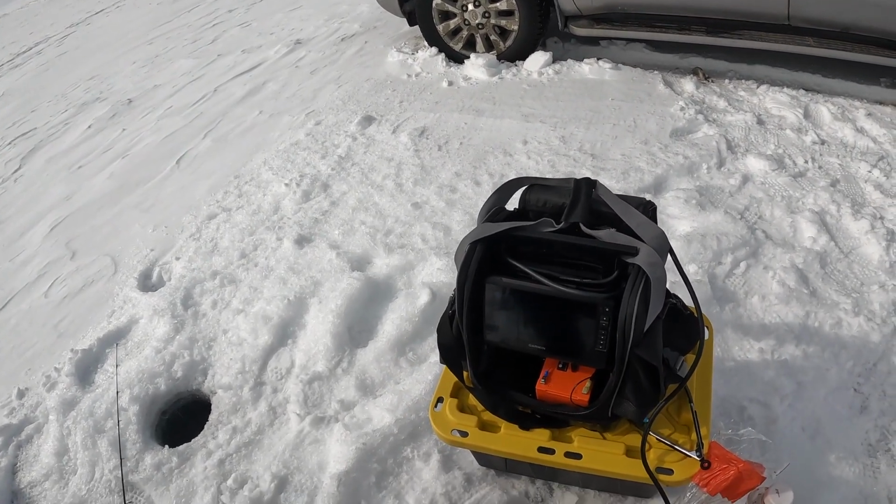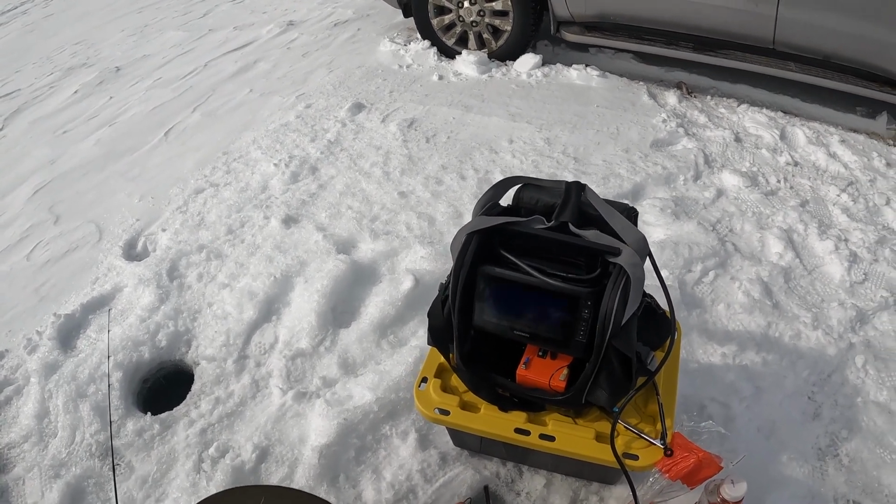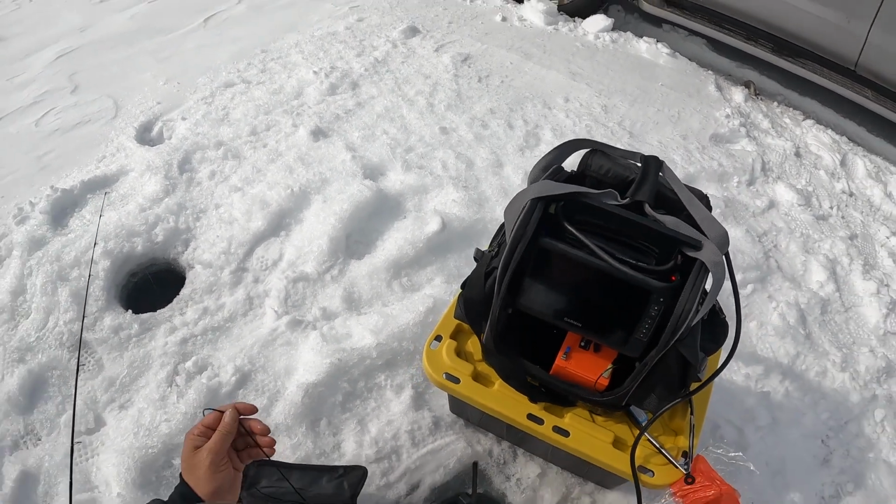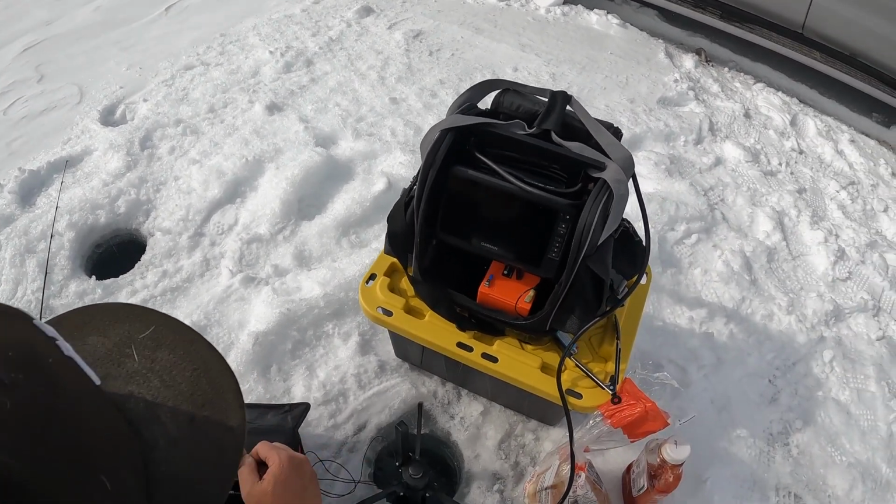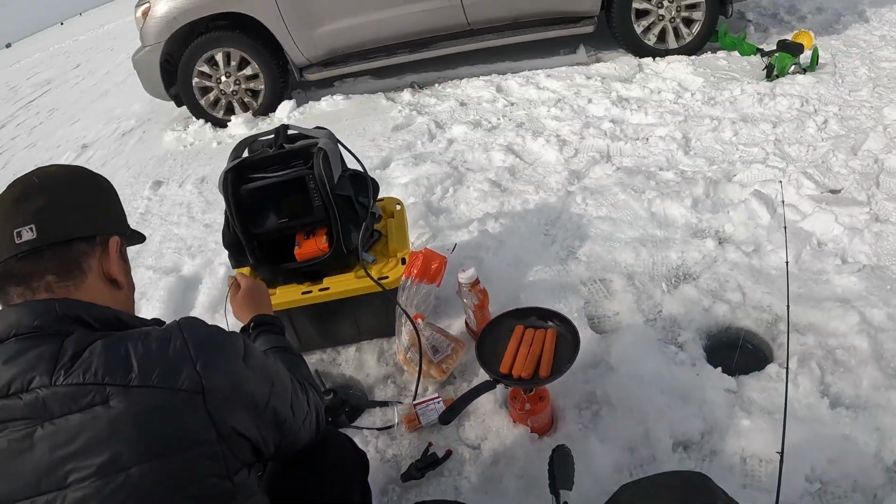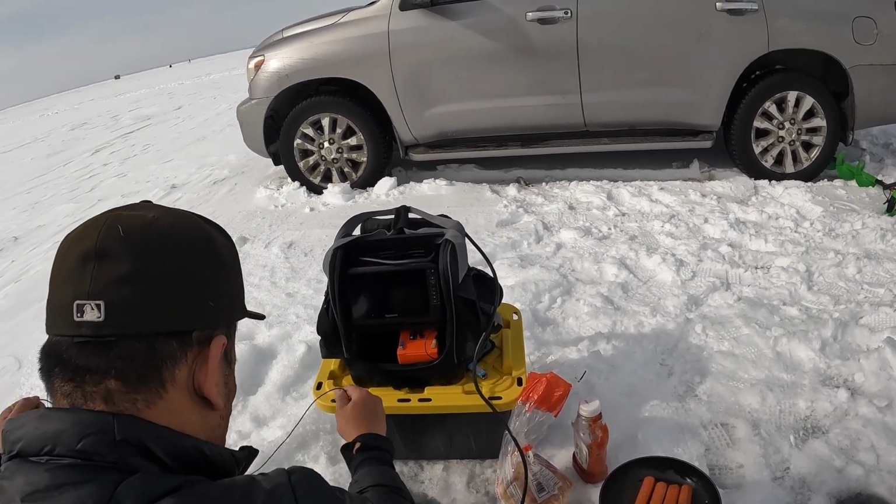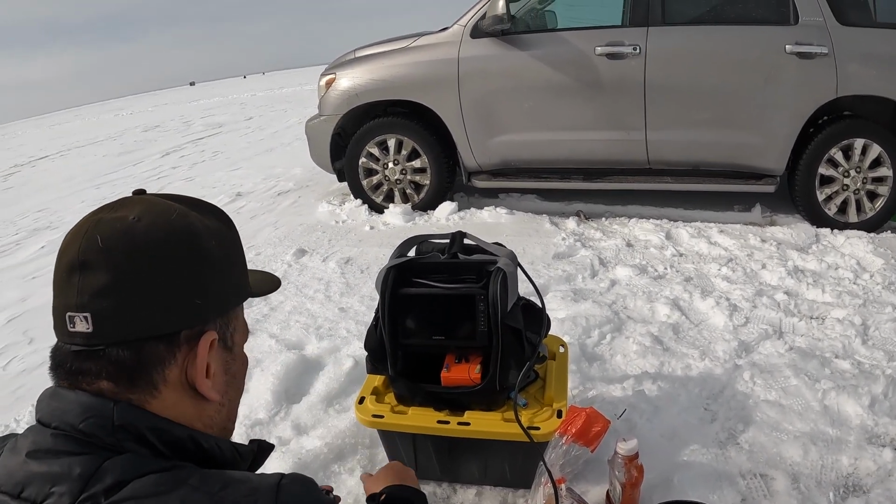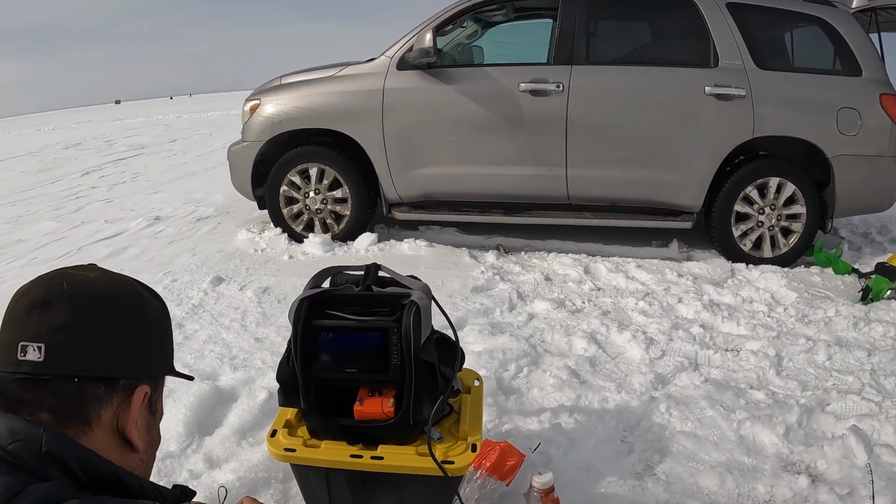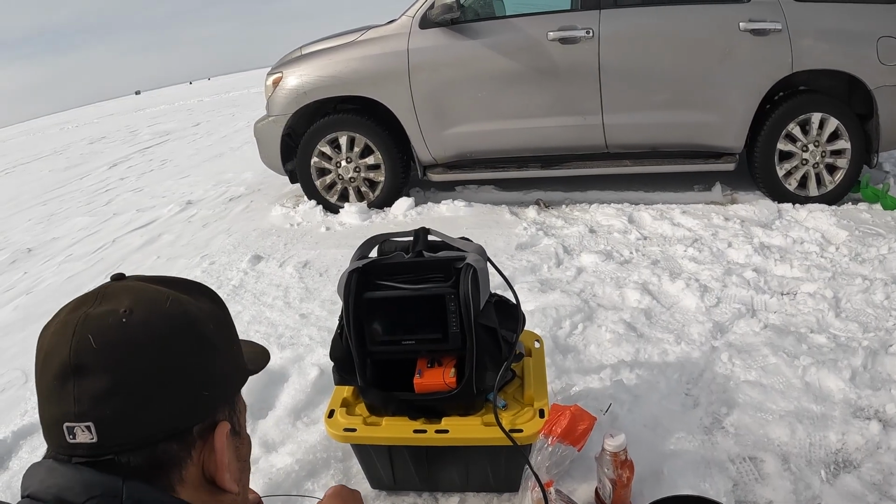Looks like there's something there. Or no? No, I don't see anything. Where'd they all go? It might be the little pike. All of them? I don't think so, but... Oh, what's that? There's one.